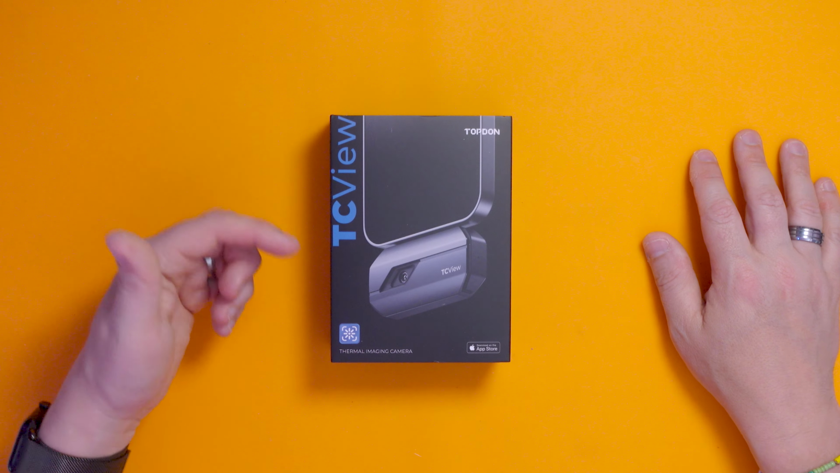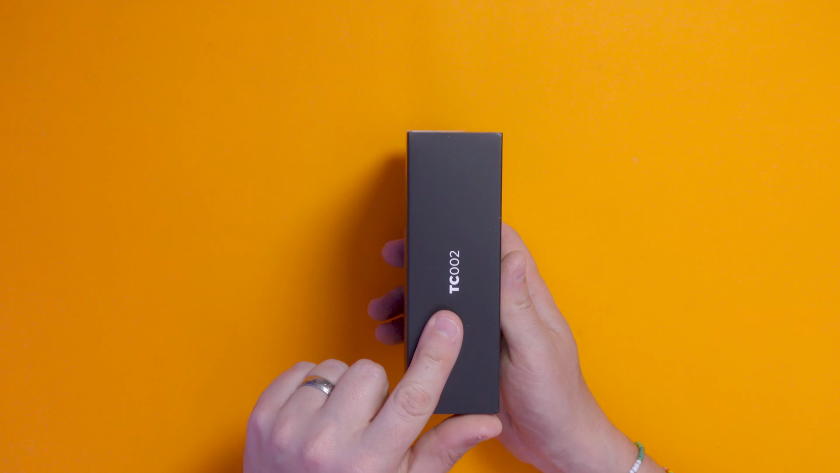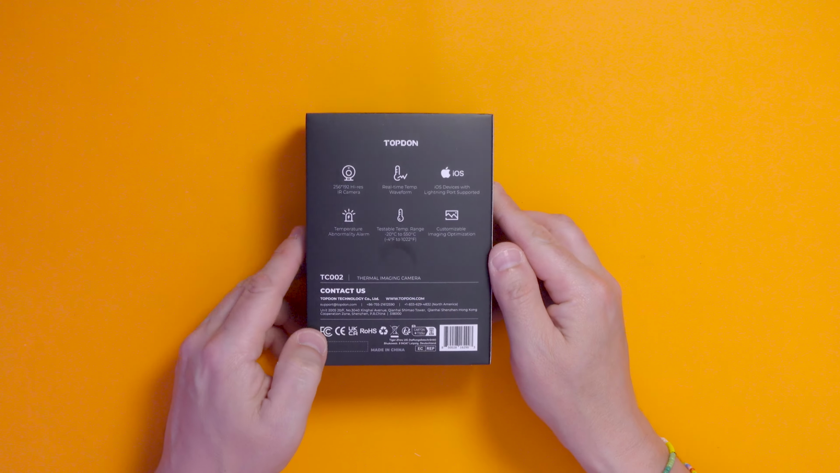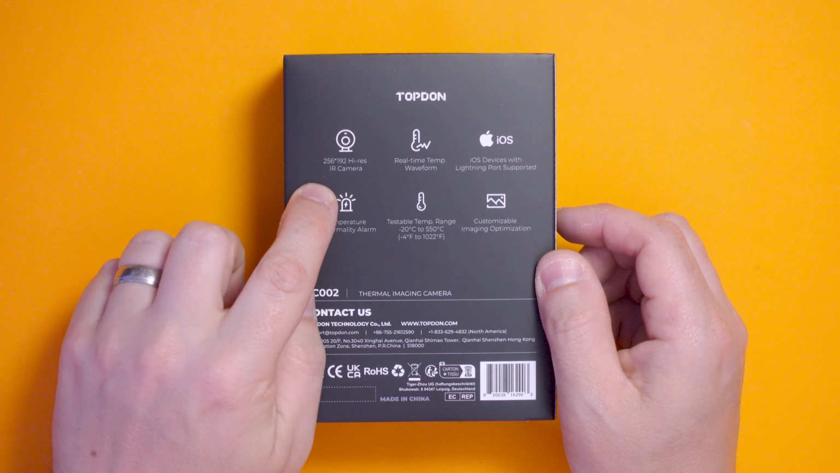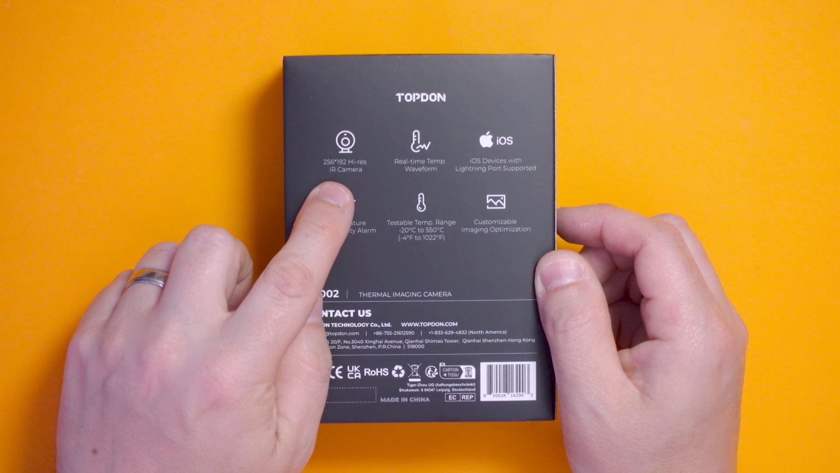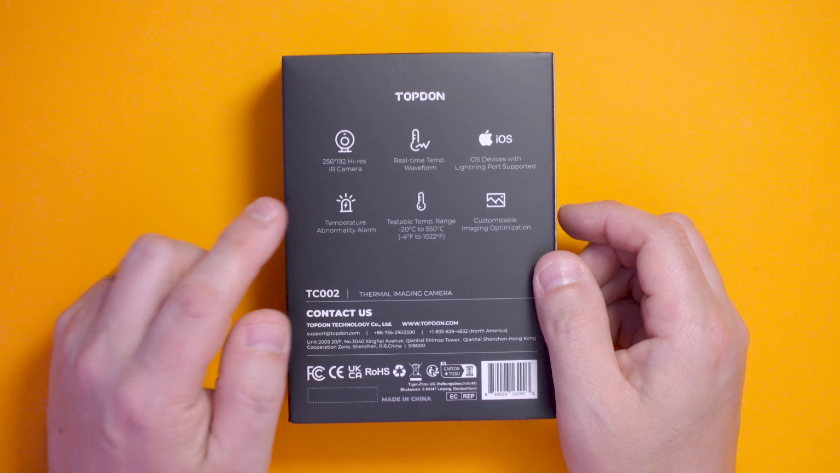Let's have a quick look at the box. So I've got the TC002 Thermal Imaging Camera, and we've got some details of the specs on the back. It's got a 256 by 192 pixels high-res infrared camera. Now, that might sound like quite a low resolution, and by today's standards it is, but that is pretty standard across the thermal imaging cameras range. A lot of them have got a similar size sensor.